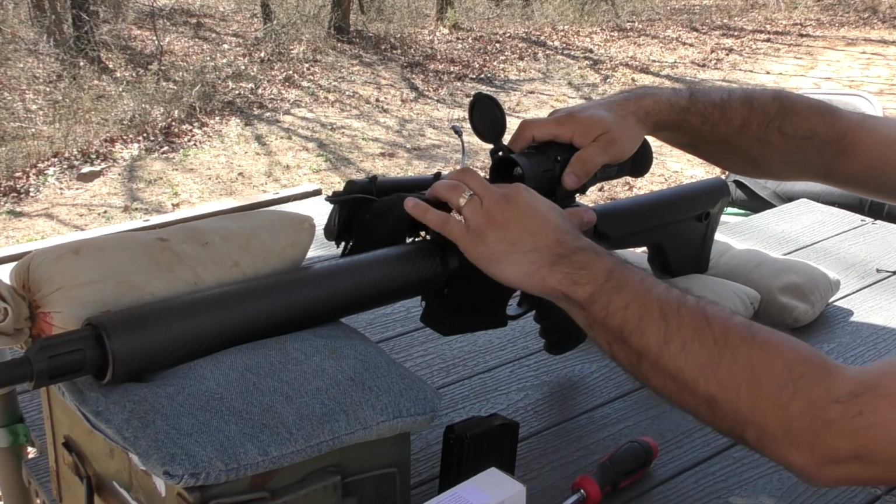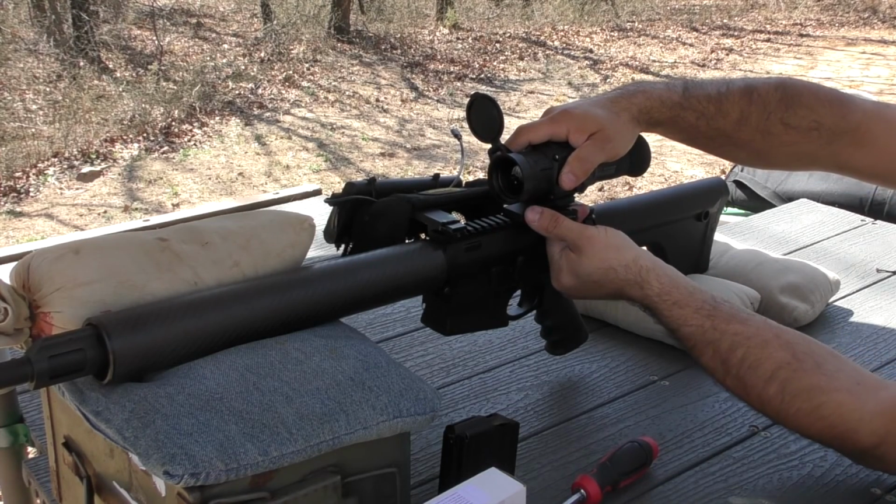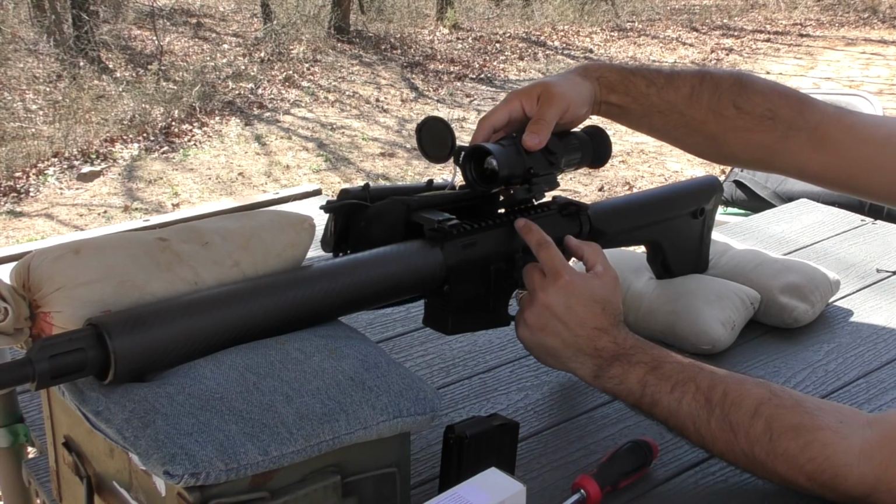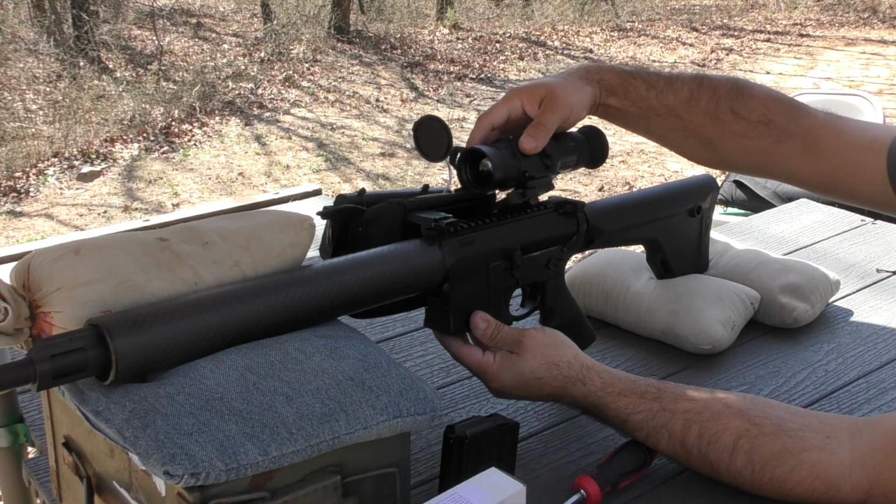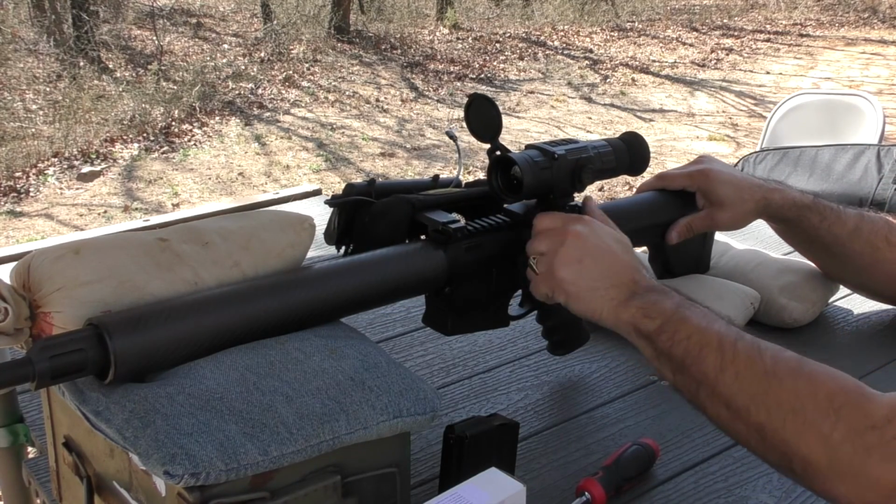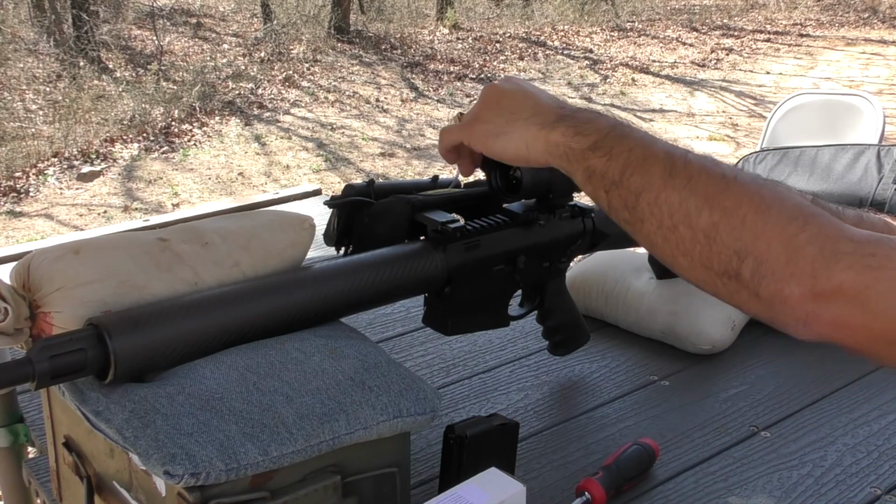It's not necessary, but I'm sort of anal when it comes to accuracy and repeatability, so I just feel like this can do nothing but help to work out any of the unforeseen variables. 1, 2, 3, 4, 5, 6. I could put a white indicator mark in that rail slot to make it easier instead of counting. Alright, so that's locked on and we should be good to go and get started.